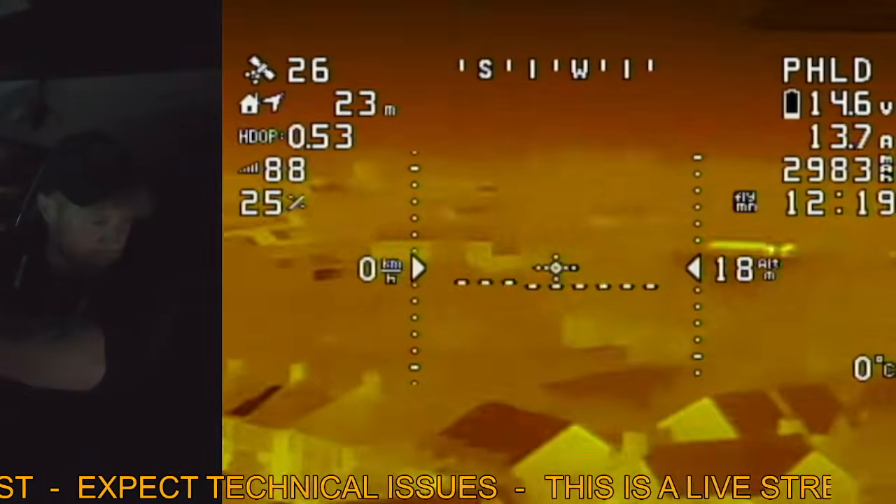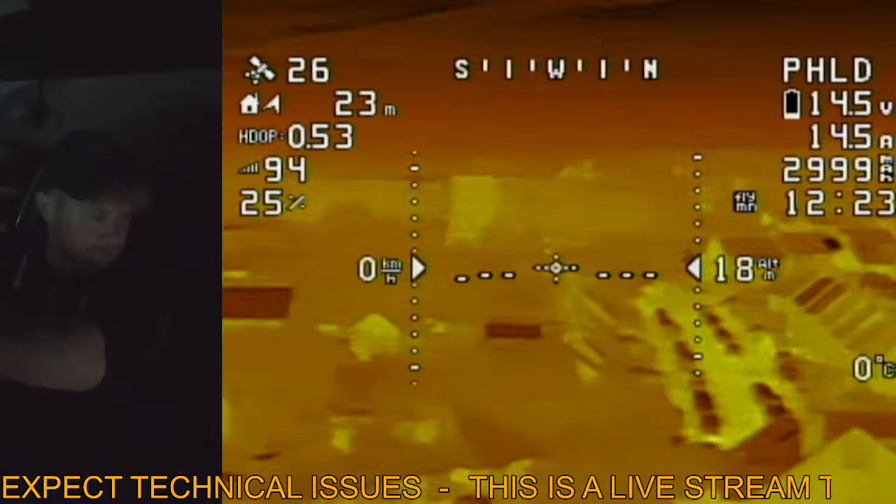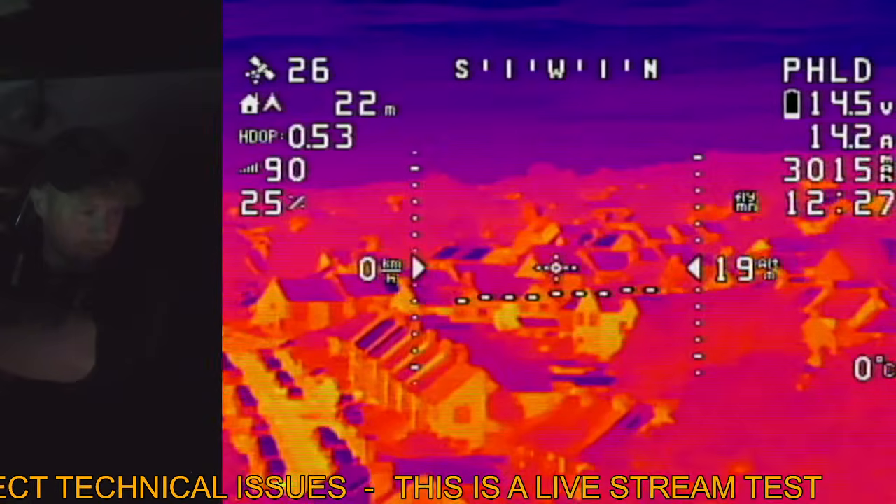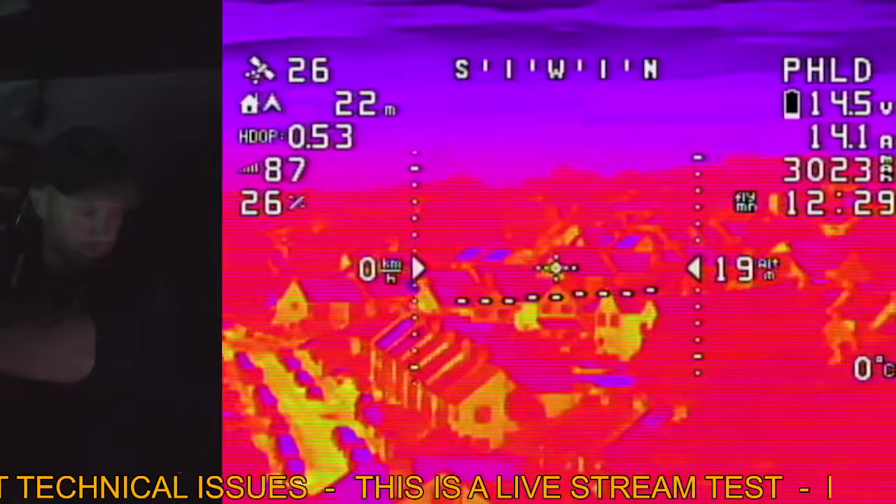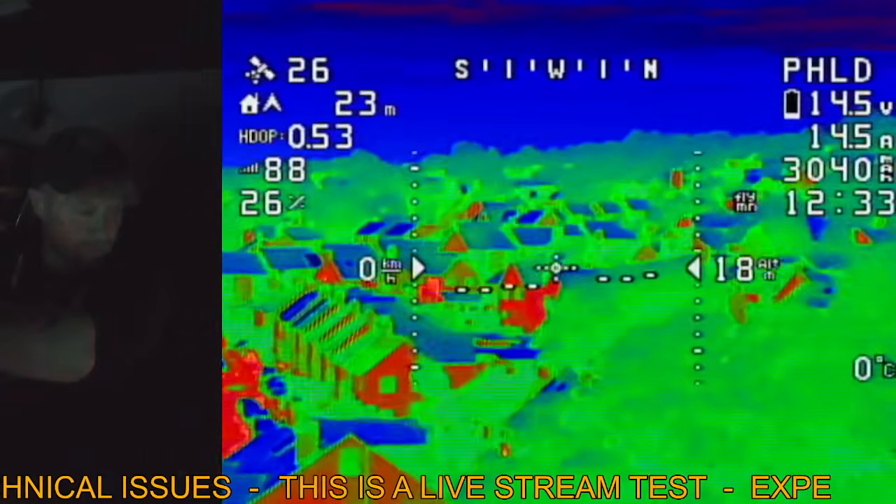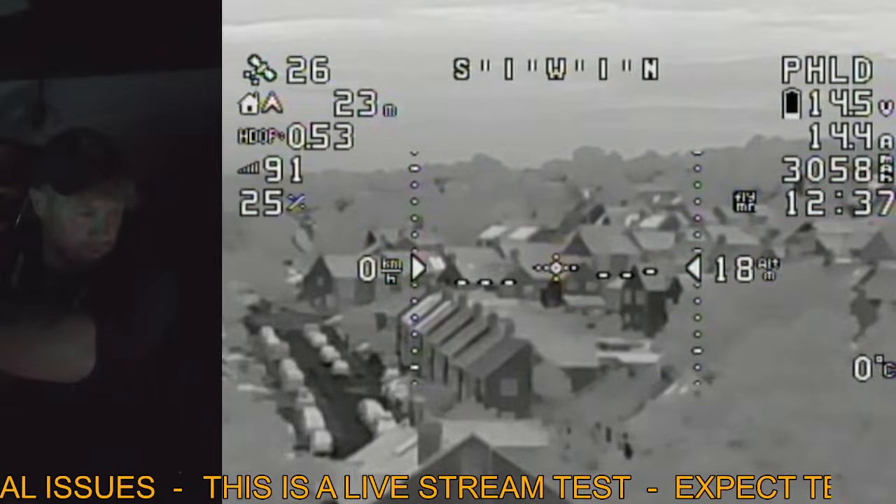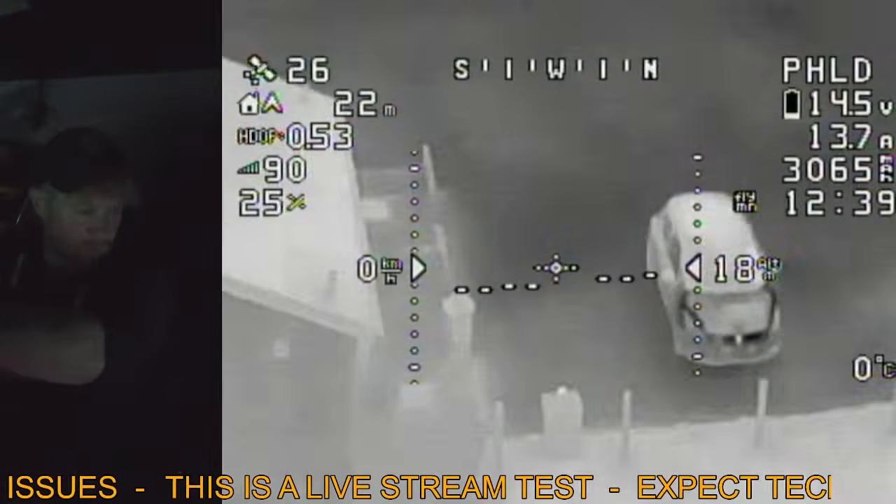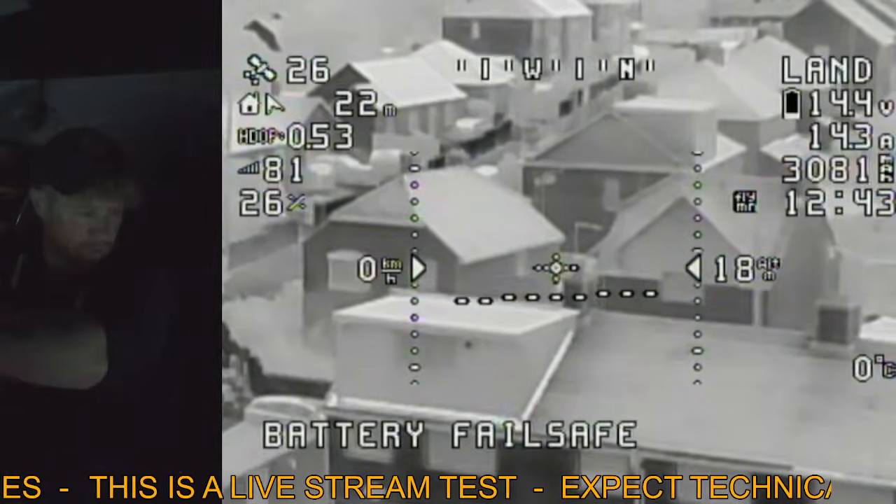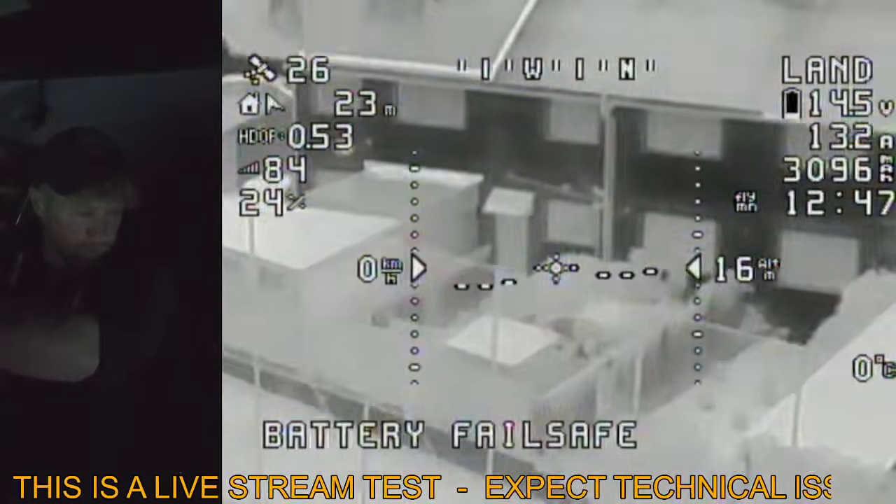Wow. You see what I mean about the clouds as well? Yeah, different color palettes definitely have their uses. Not so good. Not bad. Don't like that. So that works quite well. What's that? That's the black is hot. Yeah, black is hot works pretty good, doesn't it?